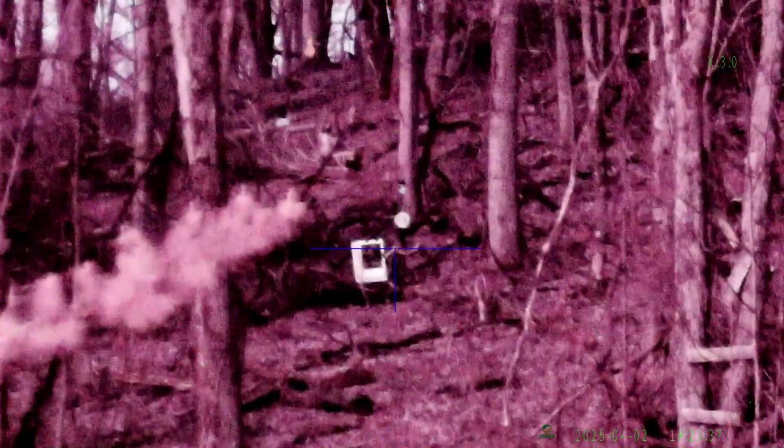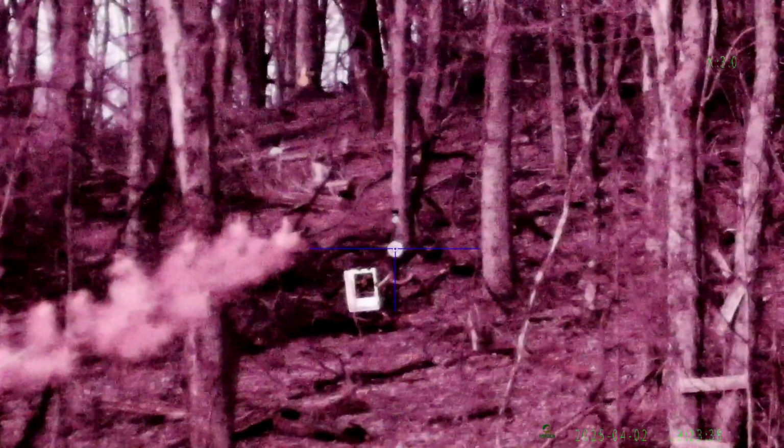Now, of course, I cannot see that at all with my naked eye. There's just nothing up there with my naked eye. But in the starlight mode, you can definitely make out that it is a gong hanging down. Okay, well, we're going to let it get a little more dark. Look at these again, and we'll take some shots at these when it gets a little darker.